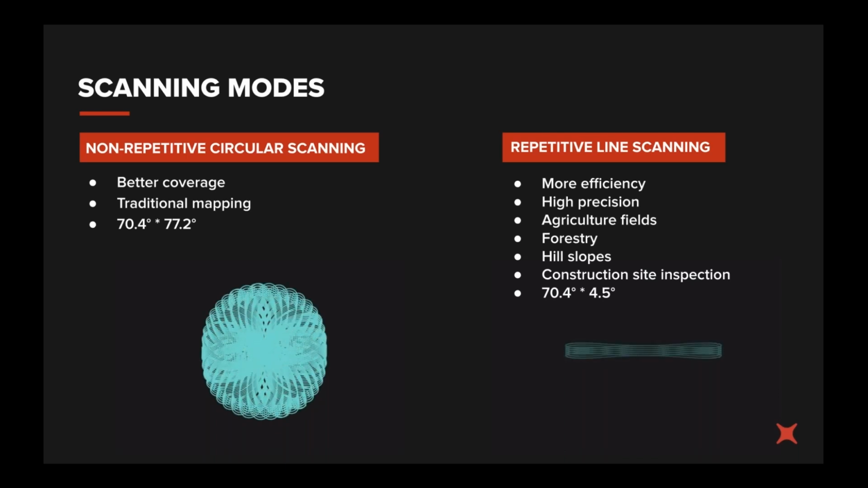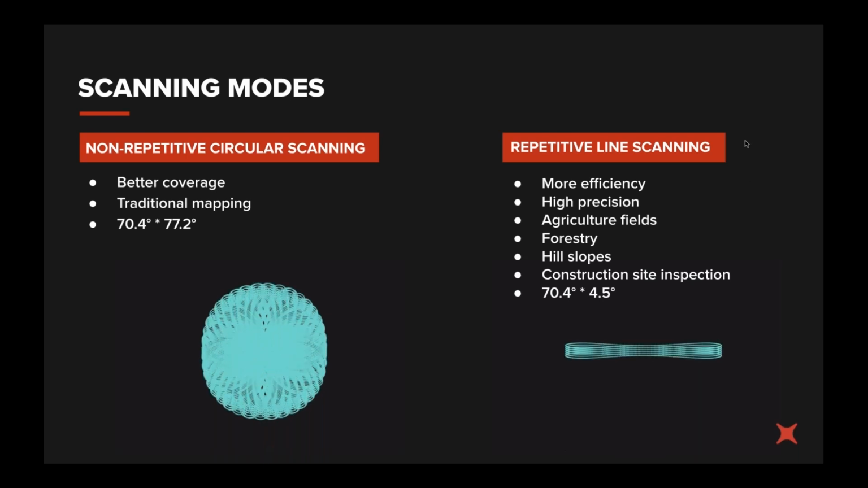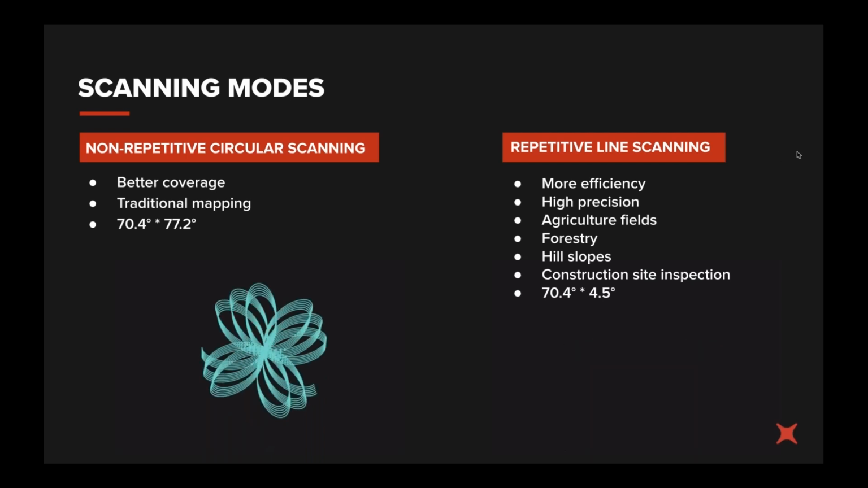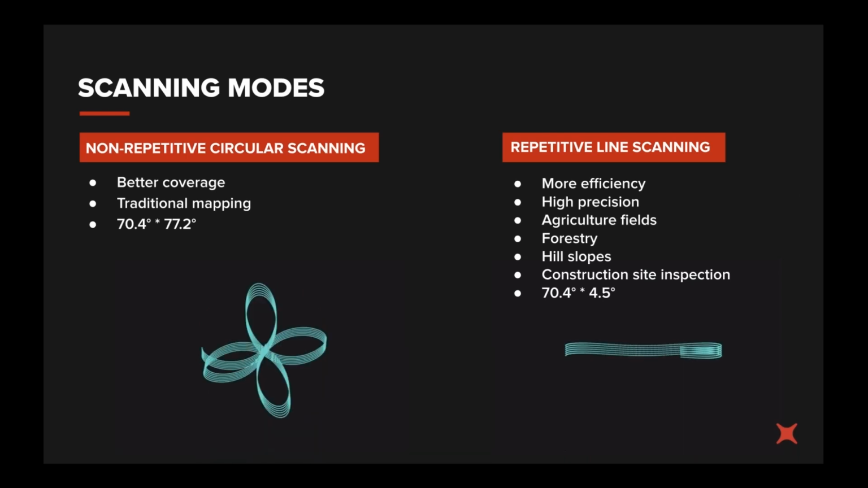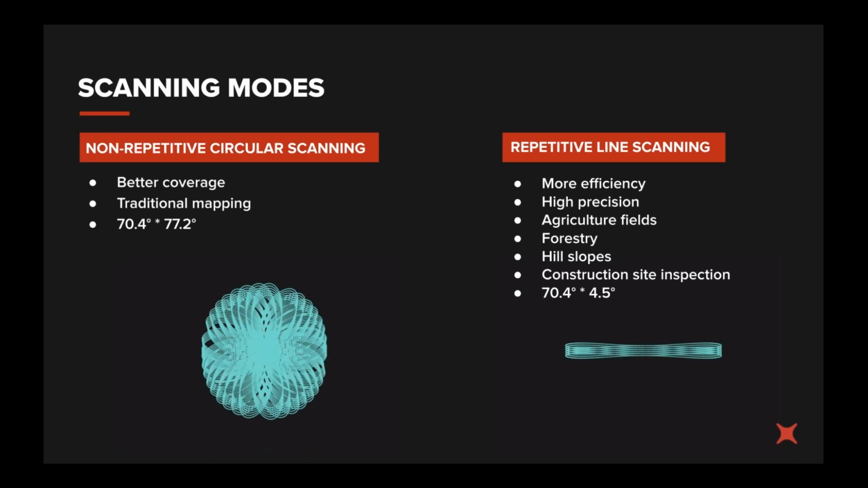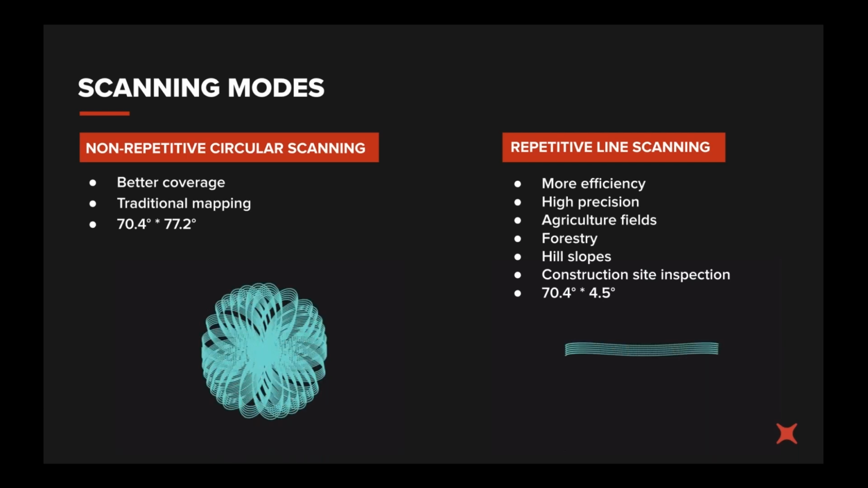As Russell mentioned, the LiDAR sensor that's actually used in the L1 is called the Livox Avia. You can look up the specifications if you're into that kind of thing. One of the key things that I really like about the way DJI has implemented this sensor is they've given you the option to customize your field survey. One of the things you can do is change the scanning mode. So you can either use the non-repetitive or the repetitive line scanning. The images below give you a fairly good indication of the way that the scan actually happens.